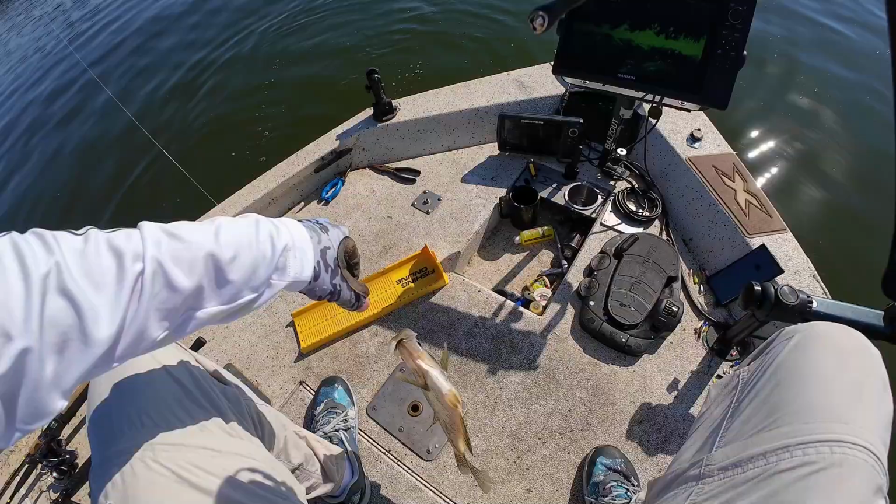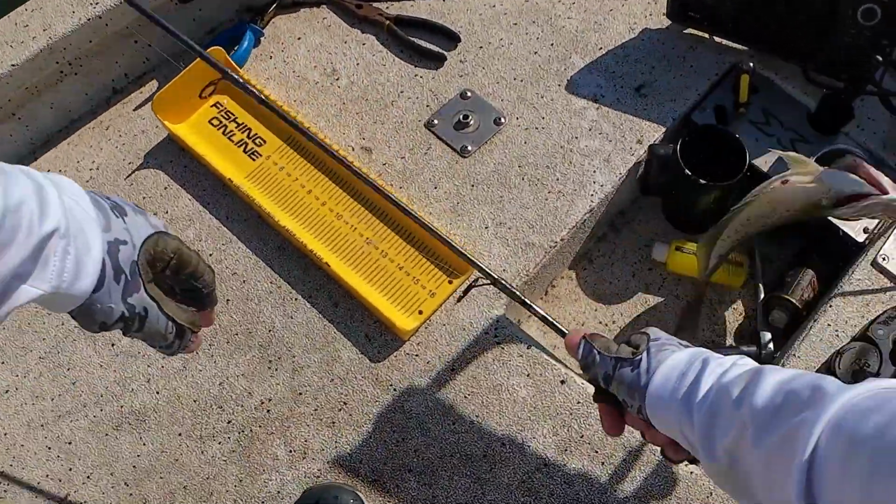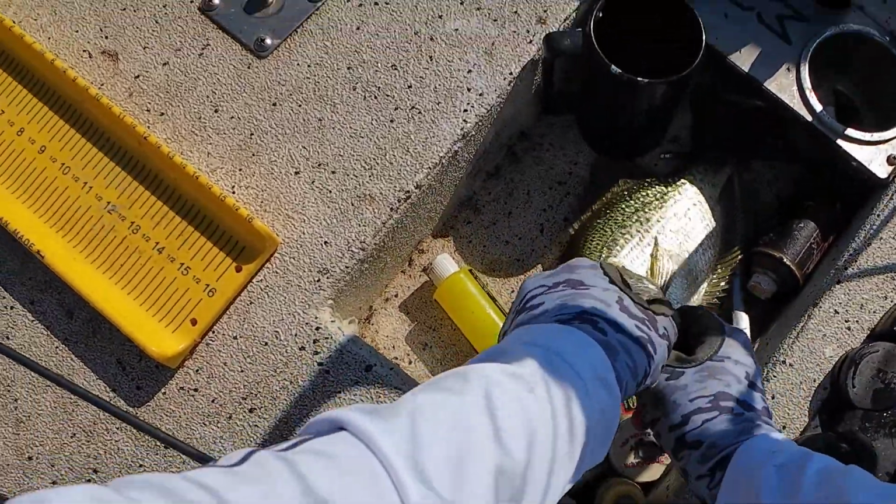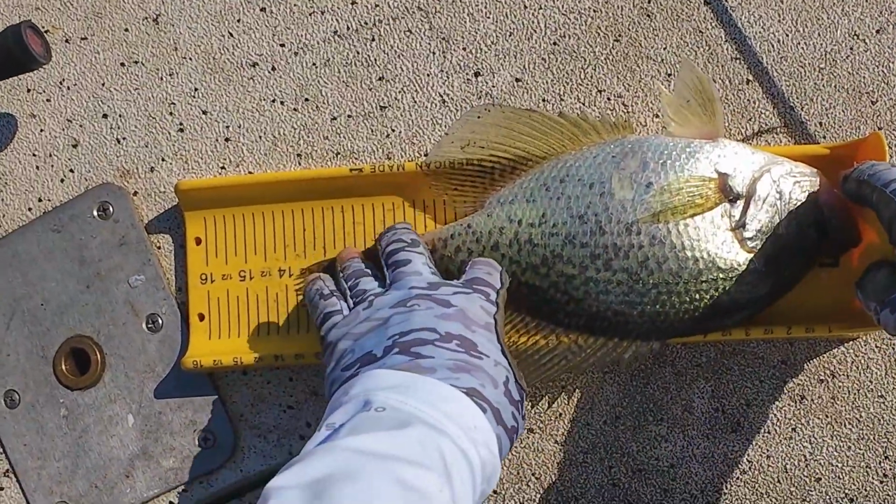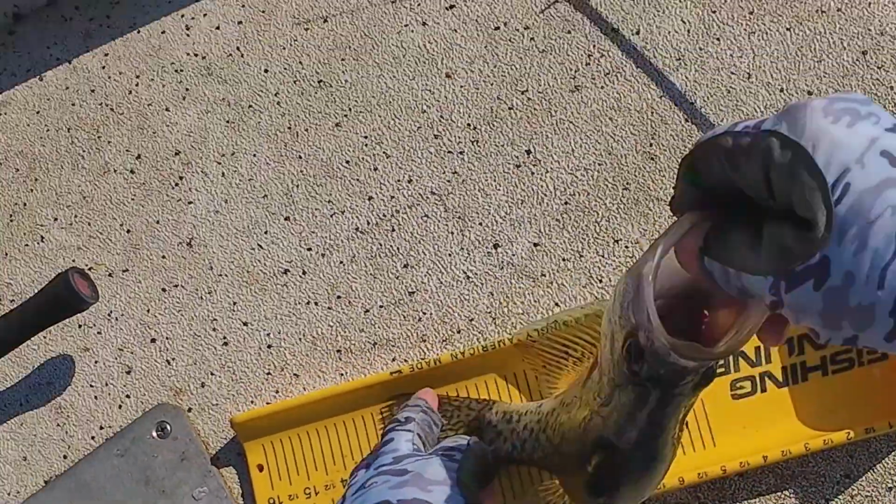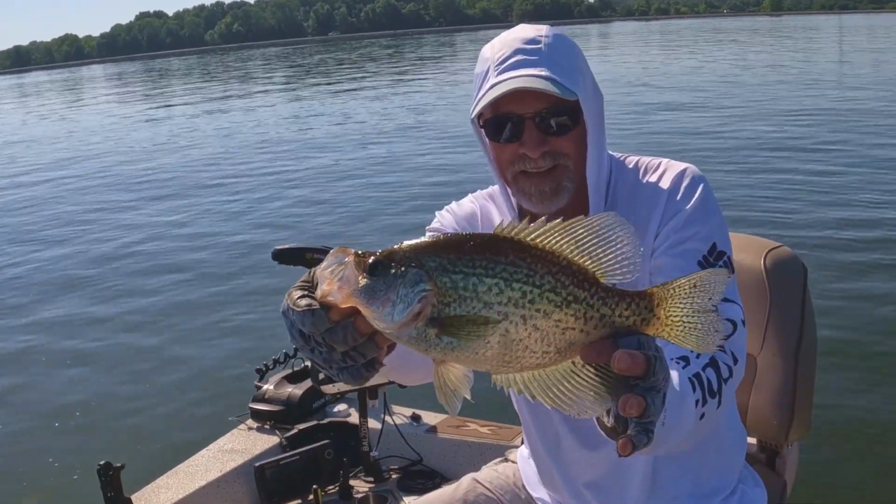Get in the boat. It's a big old toad. Good Lord have mercy. That's a big one. Almost 14-inch. 14-inch black crappie. Look at that Mac Daddy.